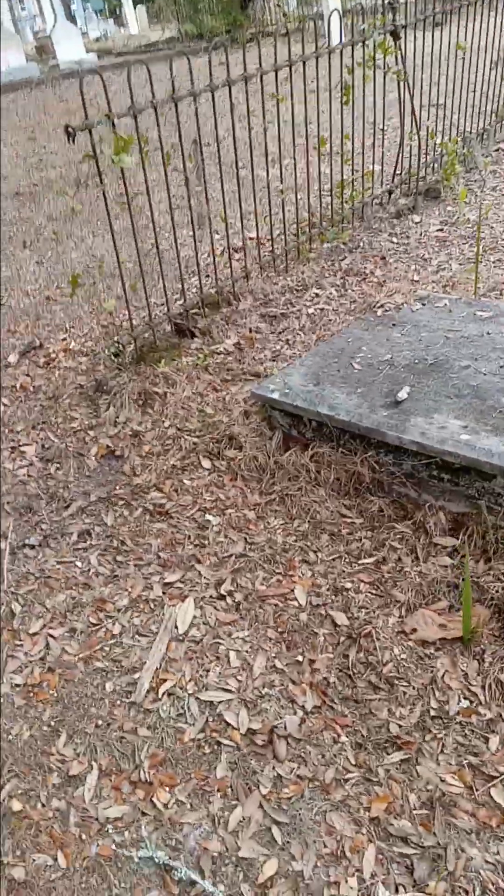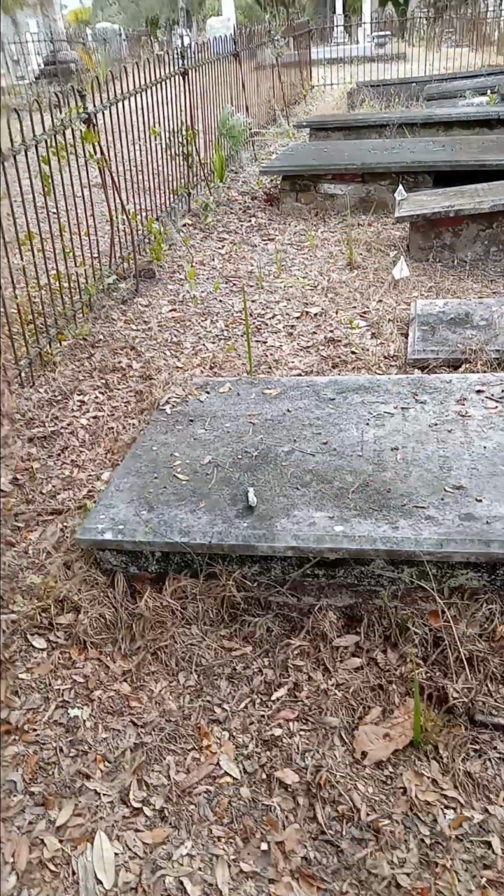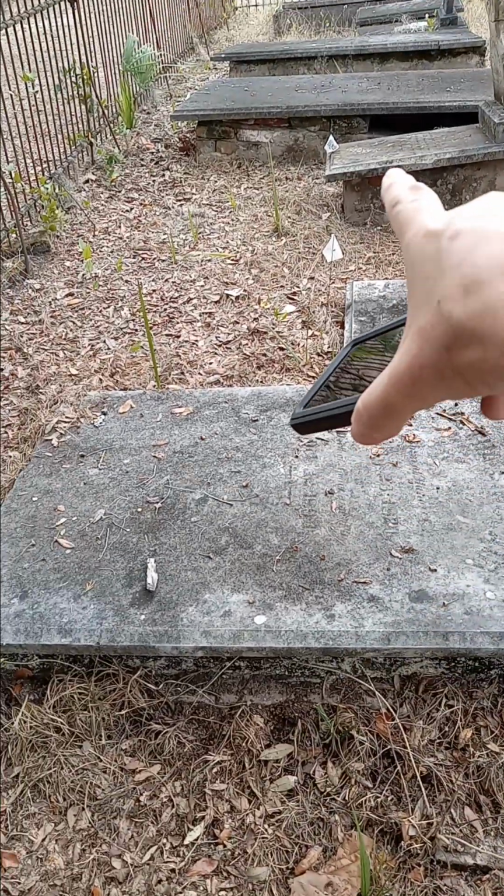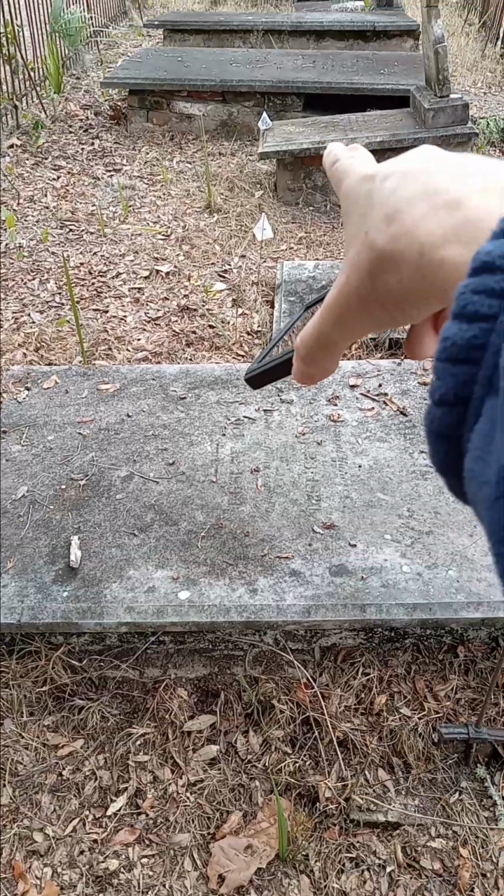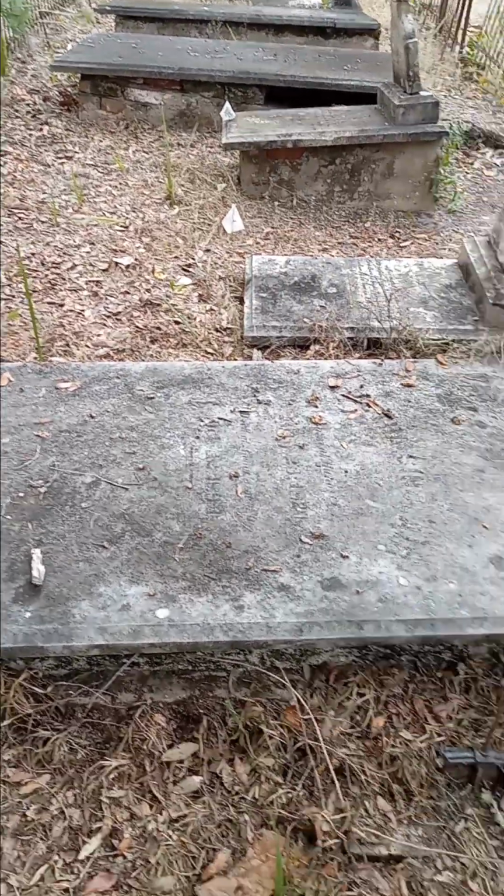But I think you would see it with this camera. And this camera differentiates really well about 7 feet away. So you might say that it's probably accurate to that little second baby grave cradle that I'm pointing to. Past that, it's not considered to be that accurate.